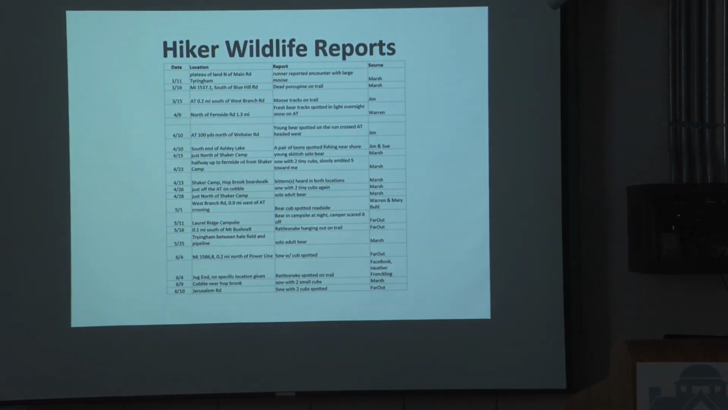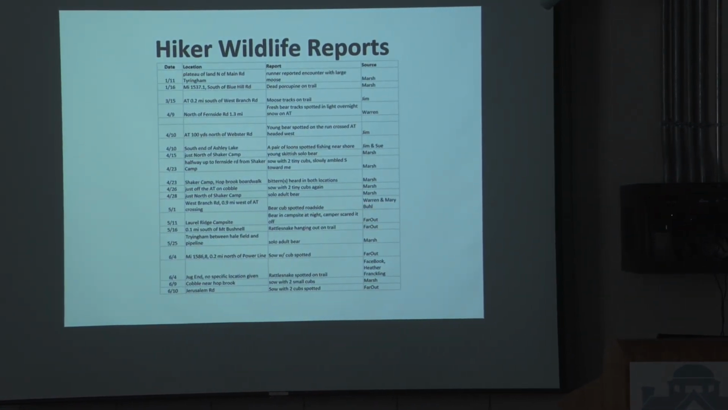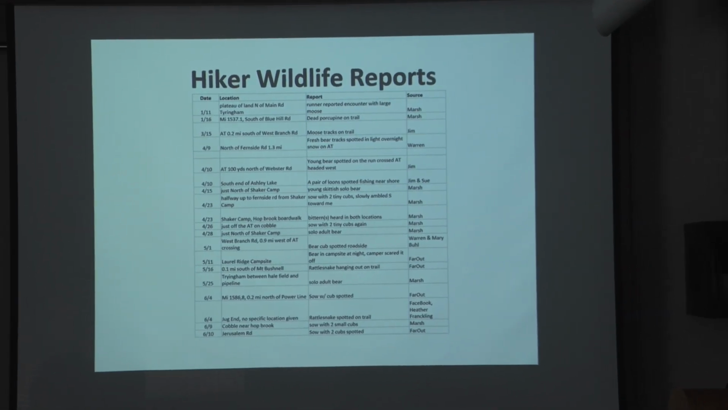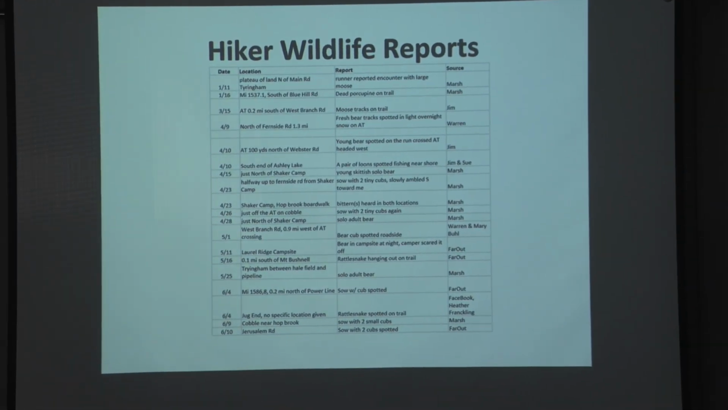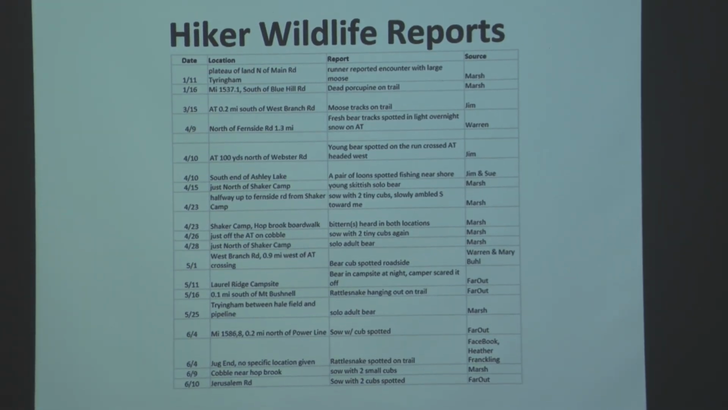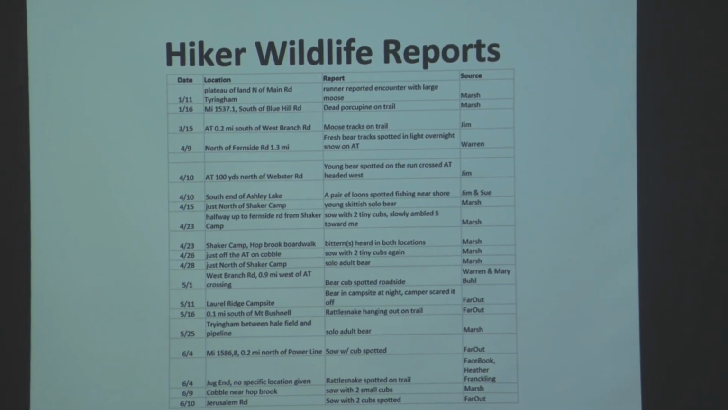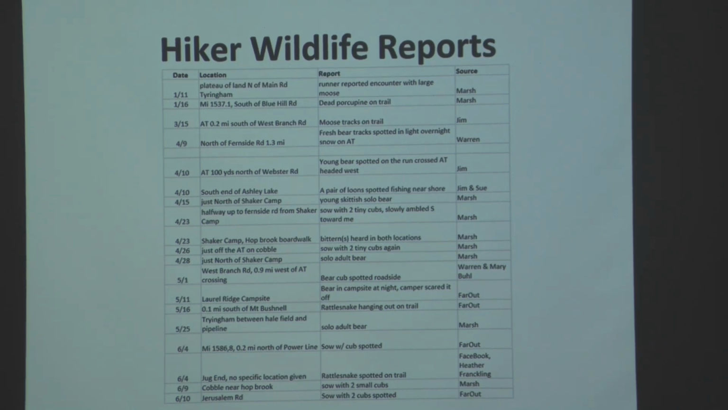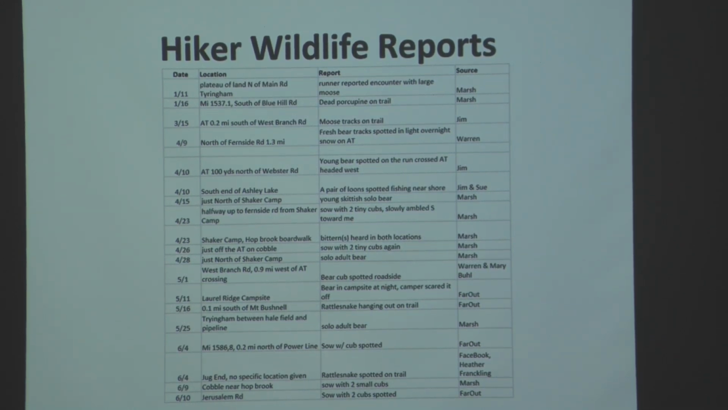And the other way we do is just reports from people. So here you see last year. Which one are you looking at? First, I was surprised at moose in Tyringham. I can't imagine seeing a moose running through there. Right off Tyringham Main Road, Route 18 North, not a quarter mile into the woods.